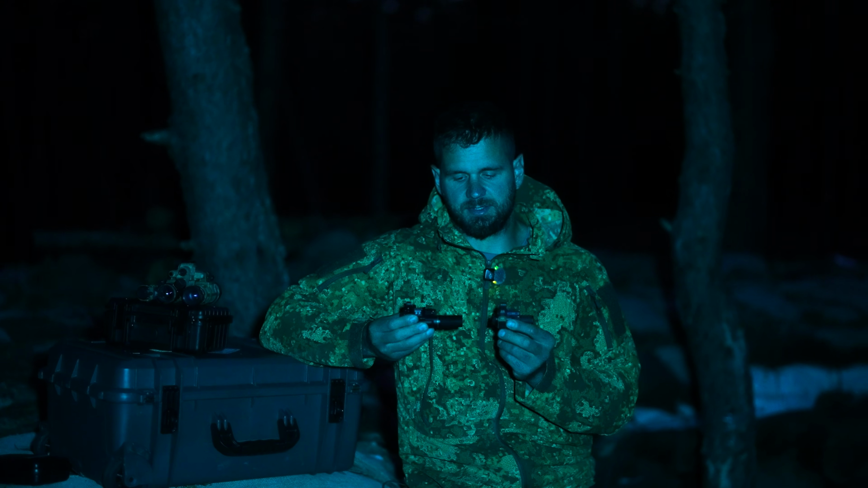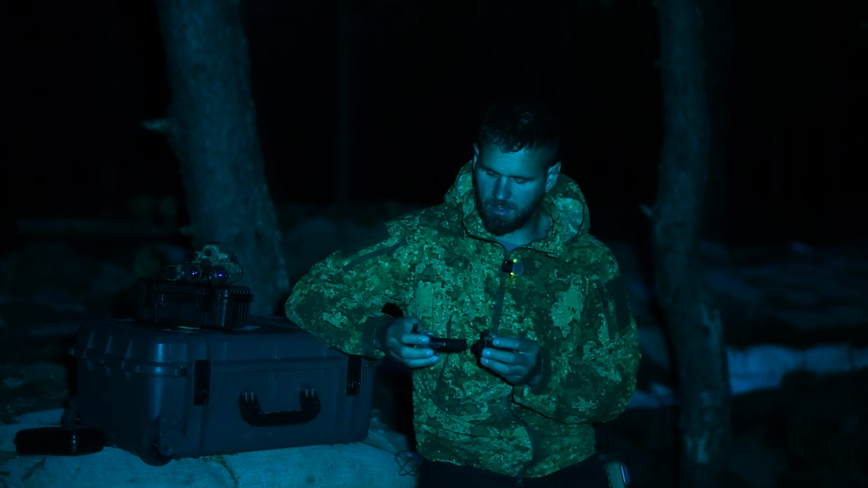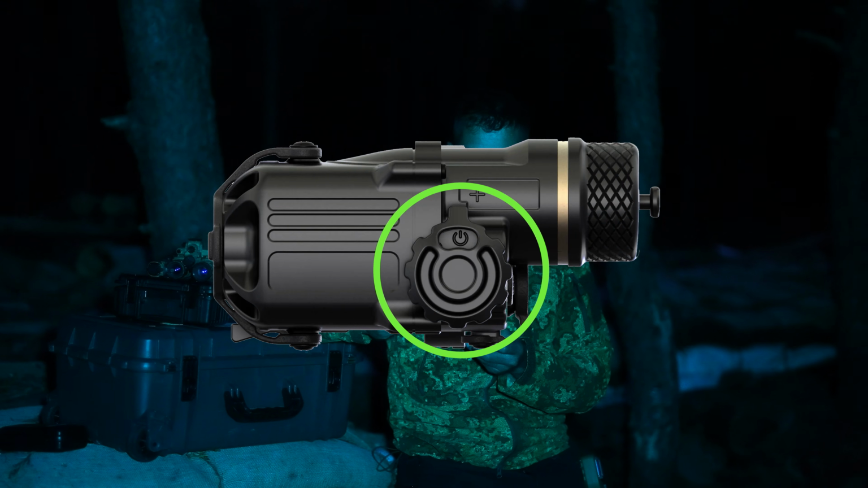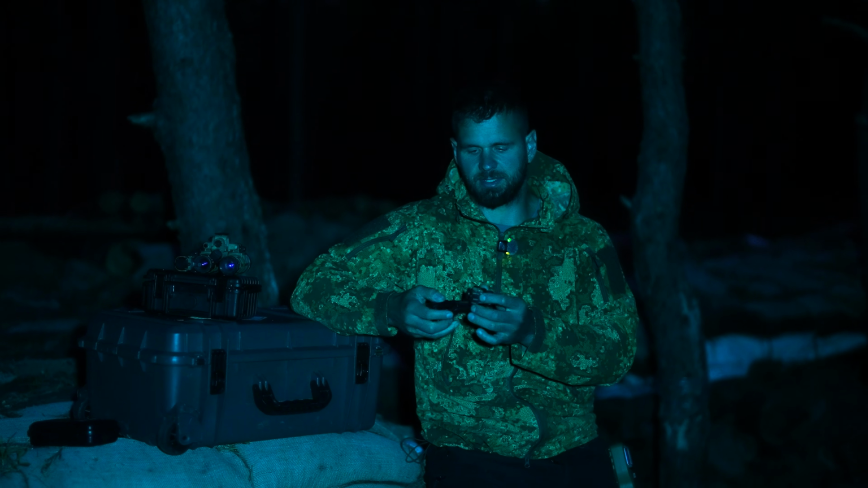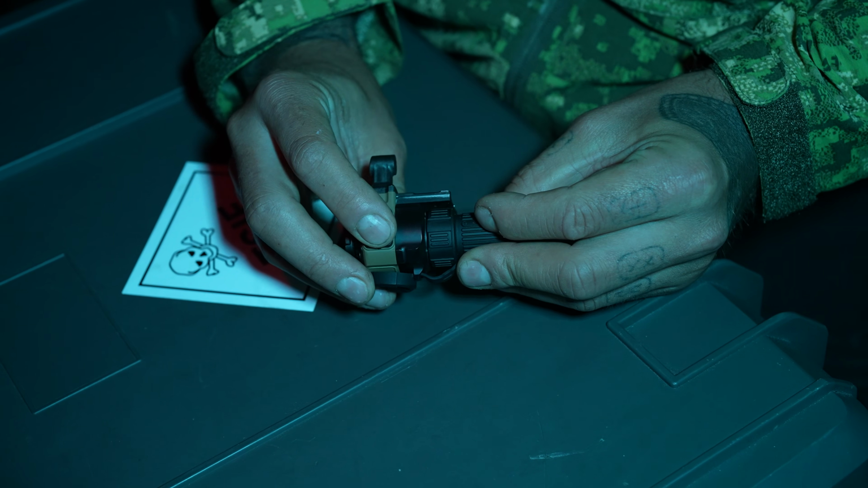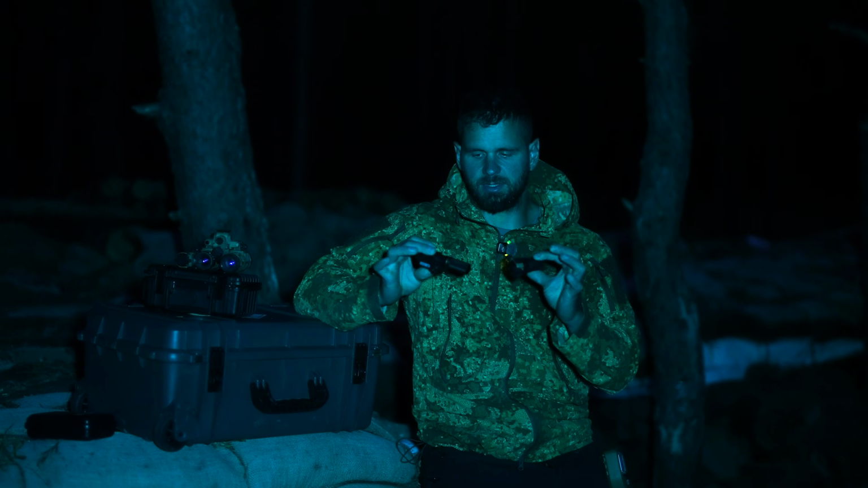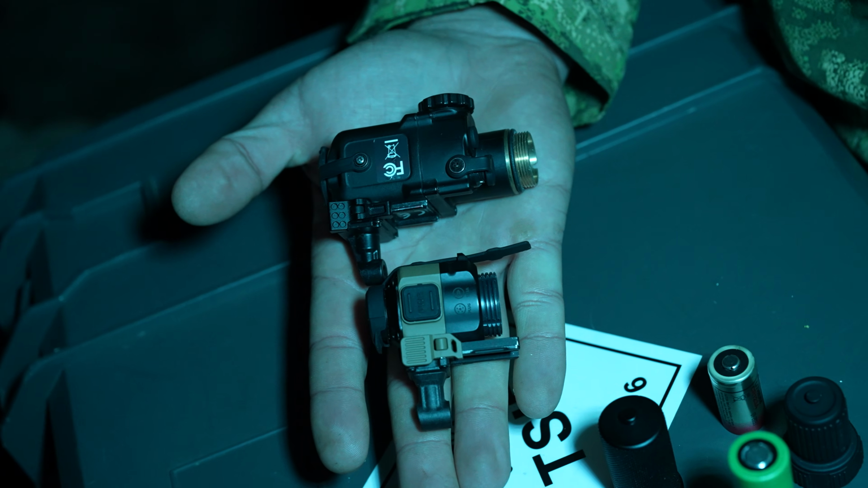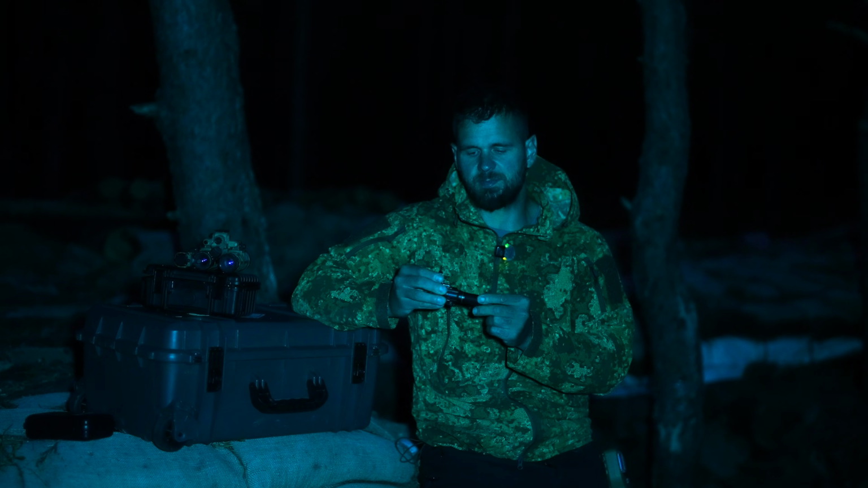The form factor has greatly improved, so it feels and looks more rugged. The controls, so the older one was using this wheel and pressing on it. It was really easy to accidentally activate it or turn it. This one has buttons which are really tactile and easier to manipulate, and also improvements on the whole housing. In conclusion, it's a lot smaller and lighter while still maintaining its ruggedness. Feels very solid in your hand. The older one kind of felt flimsy at times.